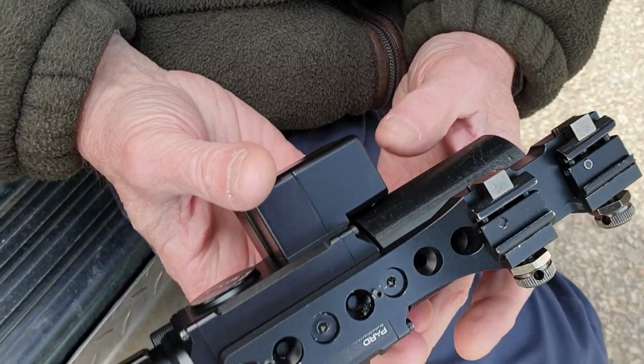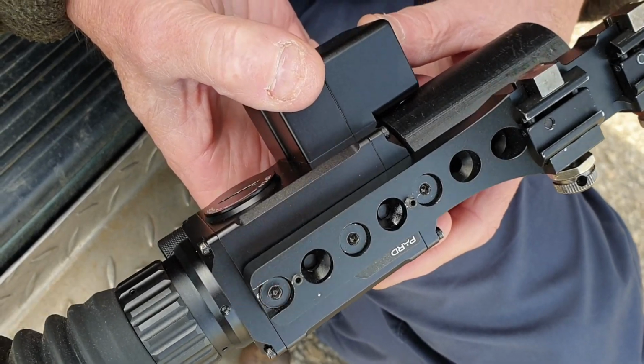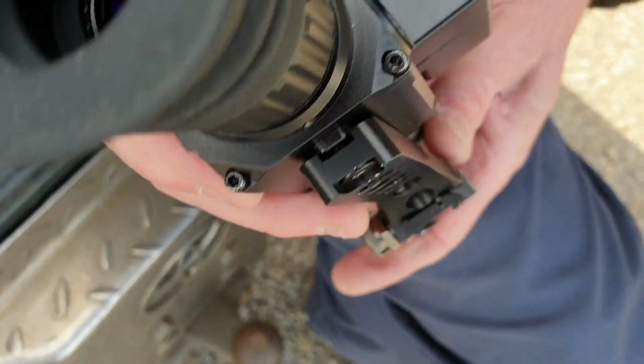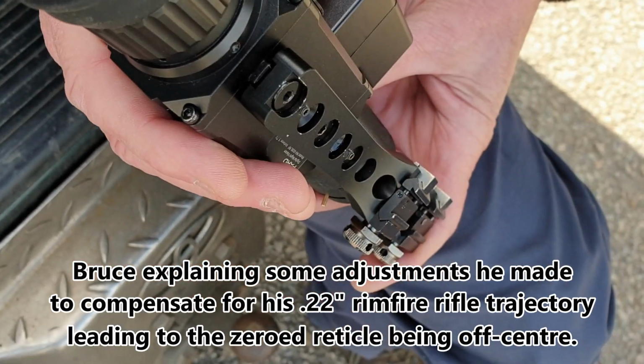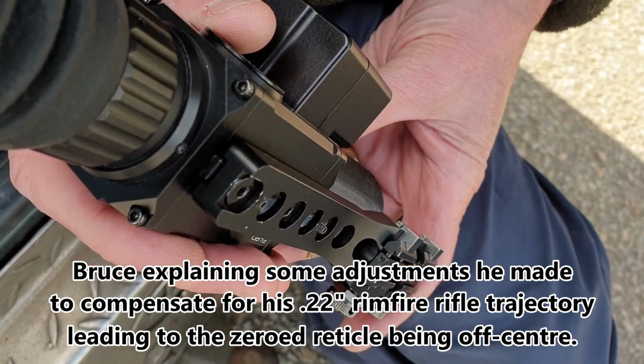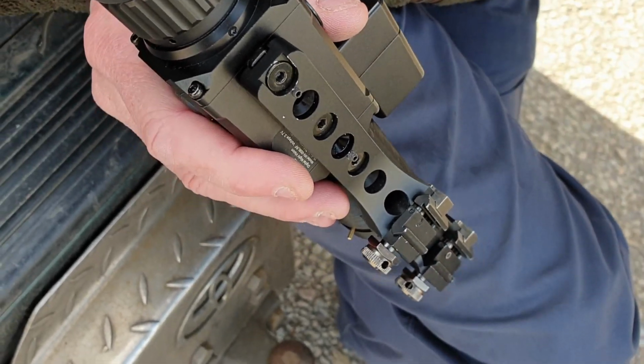Yeah, and you kind of have a finer adjustment than that. You can't adjust for less than one pixel. No. So Bruce, you've added 2 grub screws to raise the PARD imager's body above the Picatinny rail adapter, so that you can better center the zeroed reticle on the vertical axis.